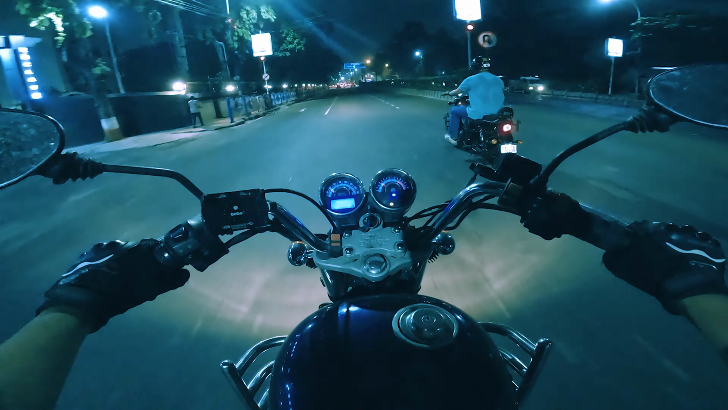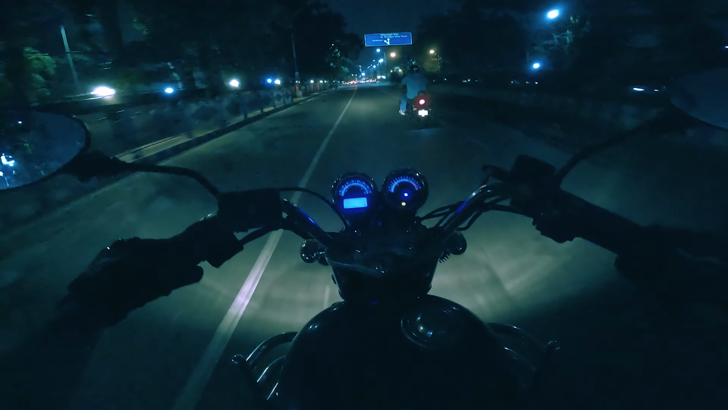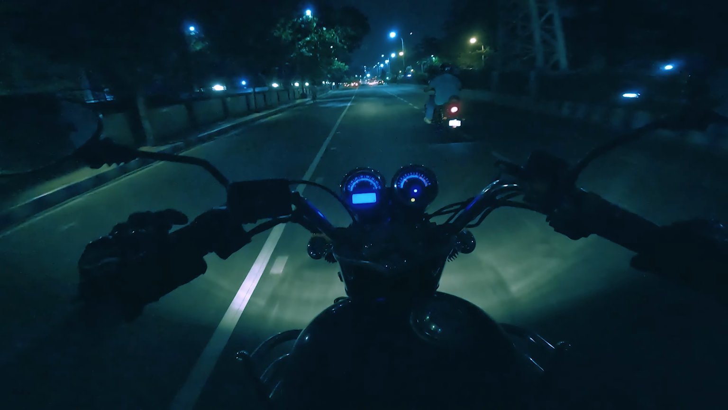The sole reason to choose Thunderbird 350 for this night ride is its comfortable sitting and steady handling that allows me to revel in the sheer pleasure of riding.